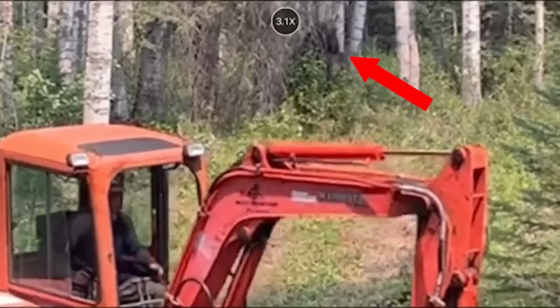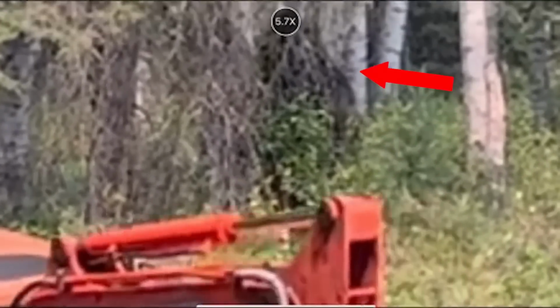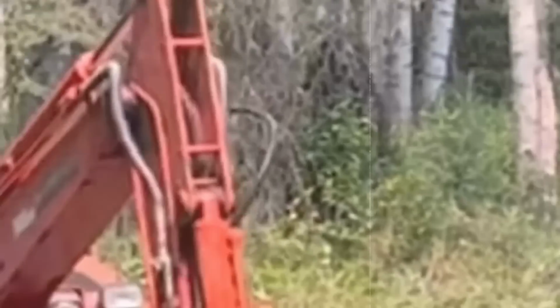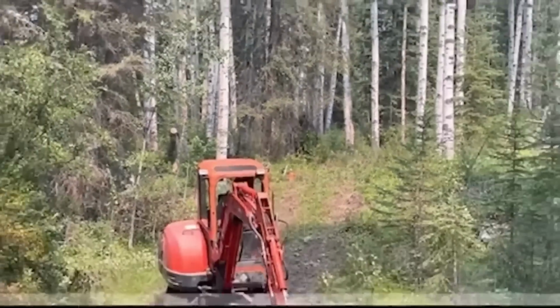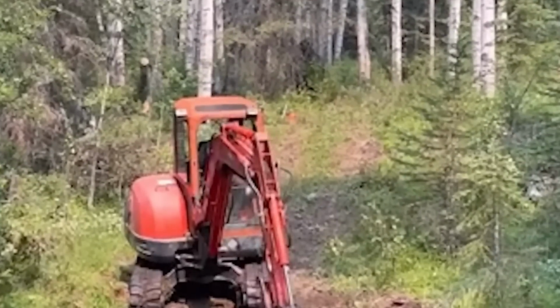There's a massive, dark figure lurking there. This figure is really wide, and it appears to be covered in thick, dark fur. After lurking for a while, this creature starts to move. What's really scary is that the worker operating the excavator didn't seem to notice the lurking beast. He was focused on his tasks. Considering all the details, this massive creature looks more like an adult Bigfoot to me. But I can be wrong, and this can be all fake. What do you think?